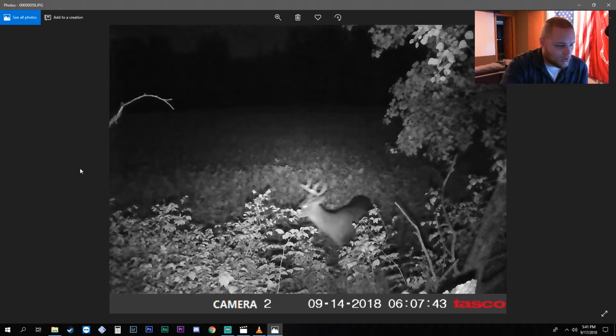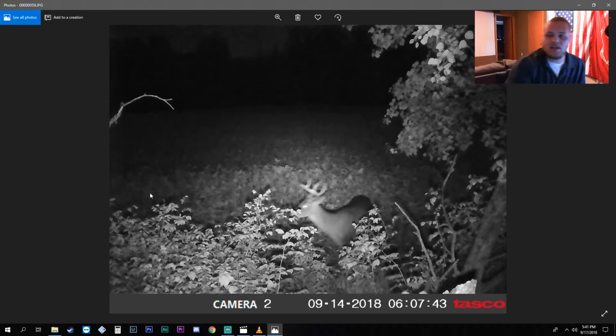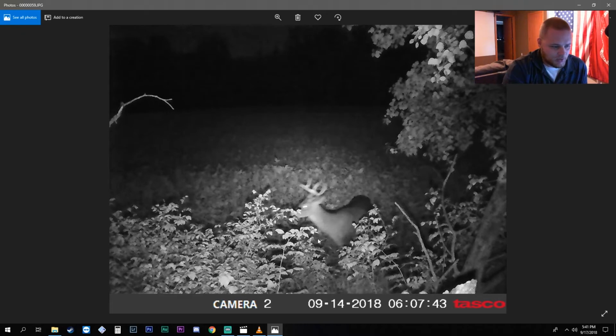But then I don't think that's the same buck from just a different angle. I think this is that other 8-pointer that had walked out, the second deer, because it looks different and you can see the weeds move right here. So I think he walks through, and then a few minutes later this buck was following him. Obviously you can't tell very much. You can't really tell if that's the same buck or a different buck, because you can't tell the features. This camera is not good quality, but that's fine.